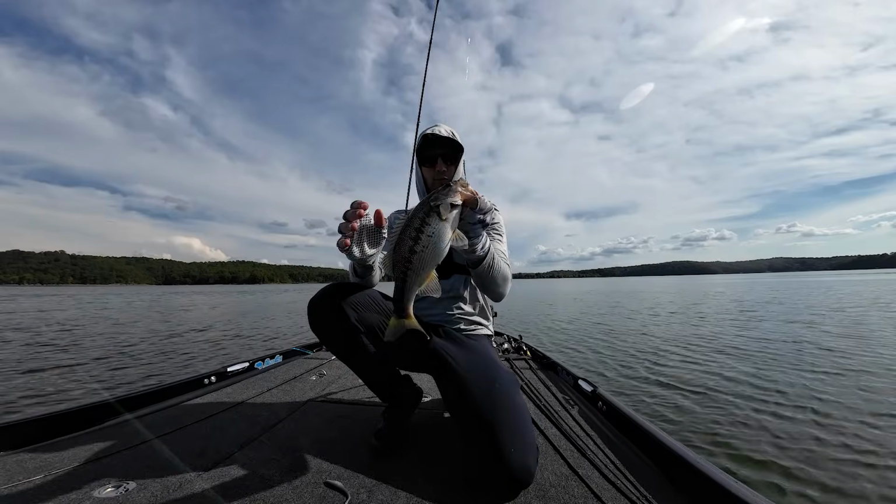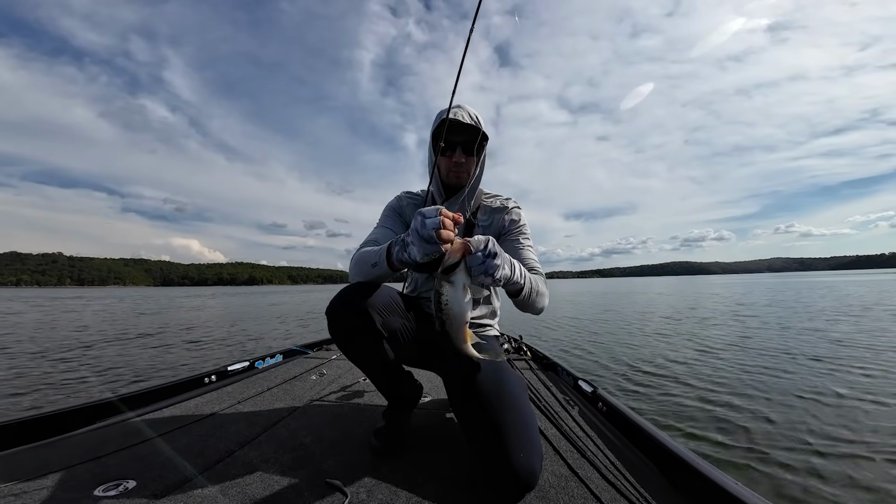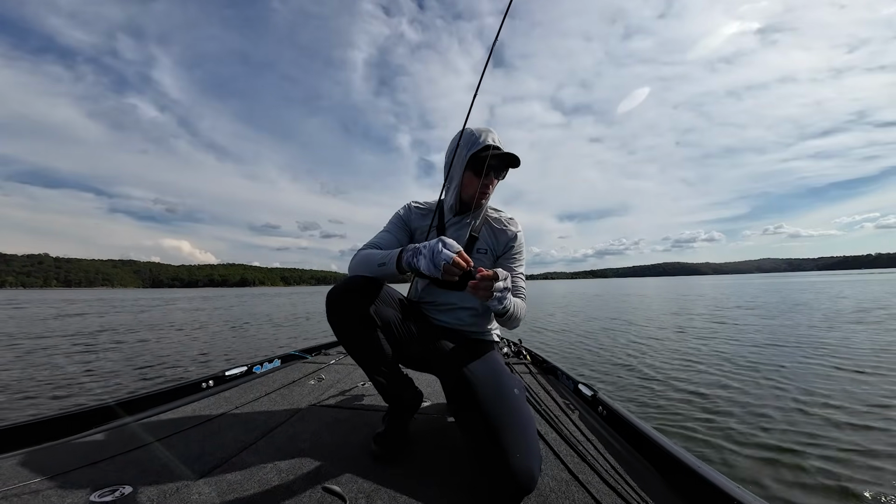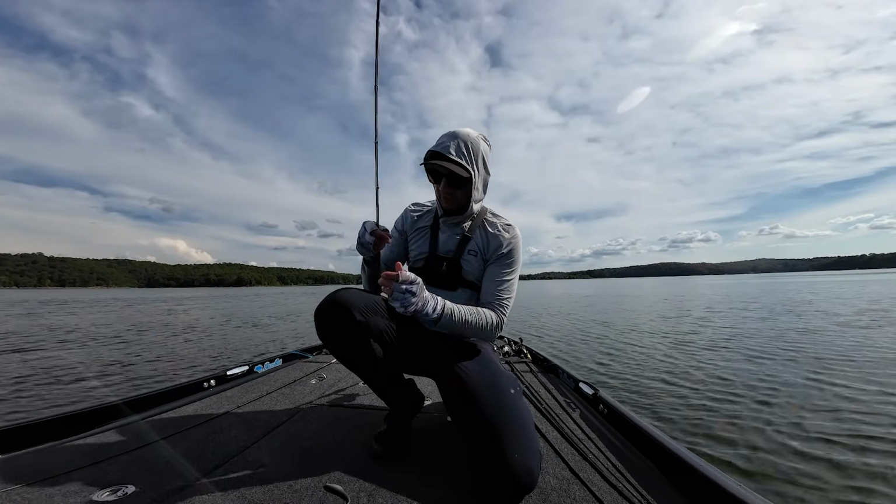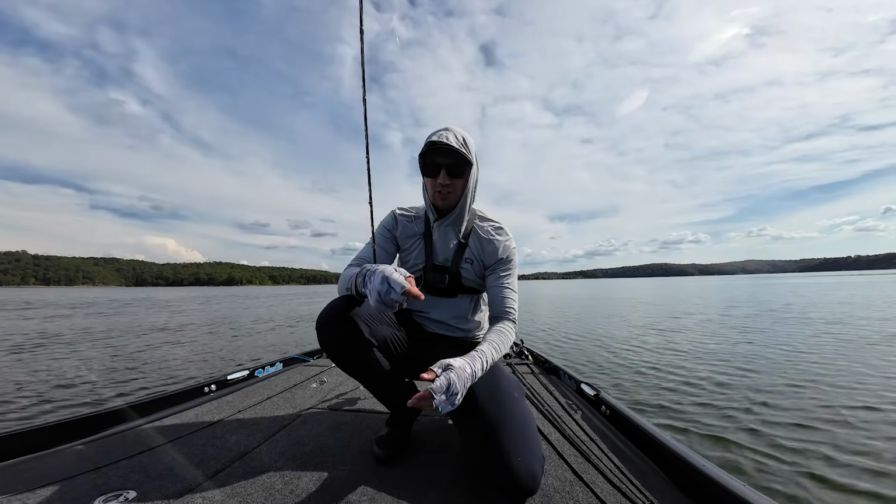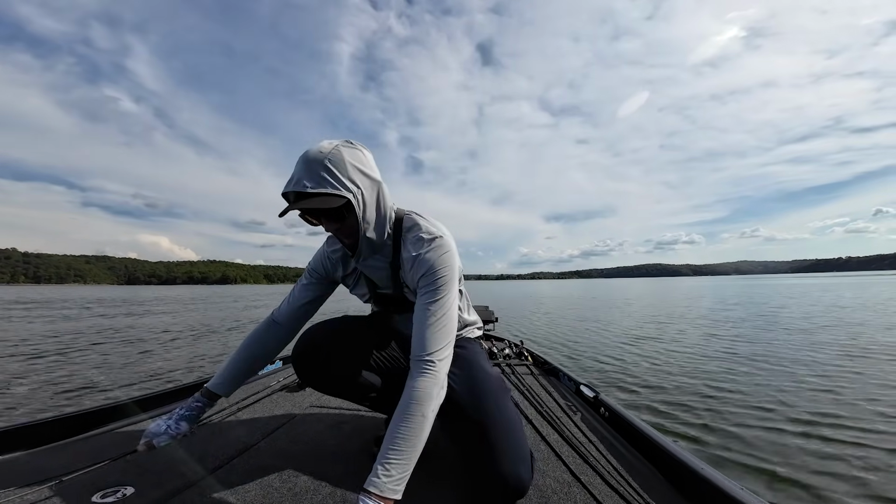Maybe another pattern for us right here. Potentially, there's a bunch of bait out here. That's a good spot. Nothing on that boat ramp over here. Missed one small one, just pulled my shorts down, but that was a good fish out here. Let me see if I can find another one on this deal.